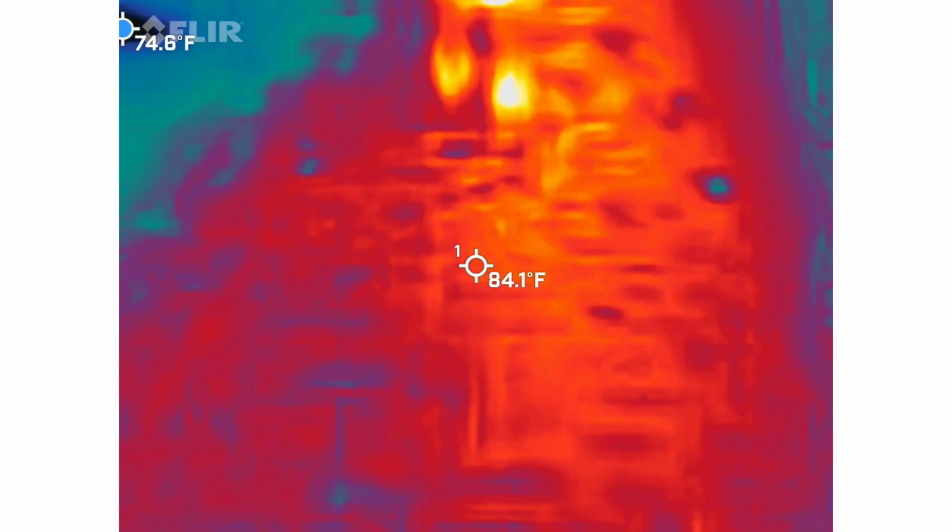As we exit the alley, by the way, you're going to stop your recording because we're going to be cutting through a neighborhood to get there. All right.